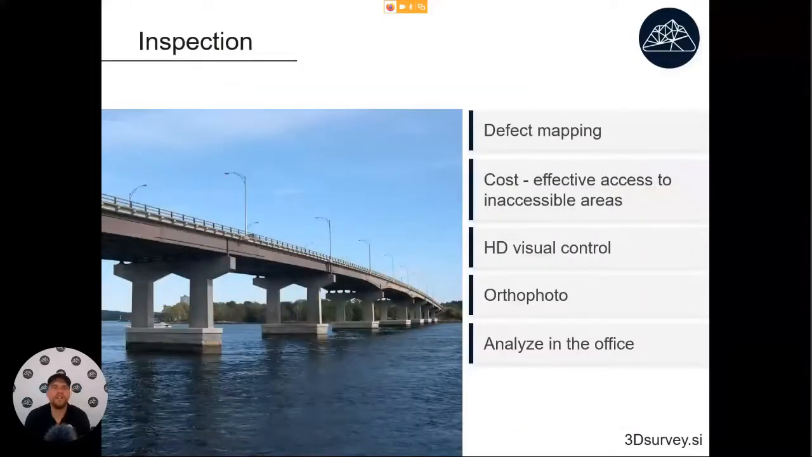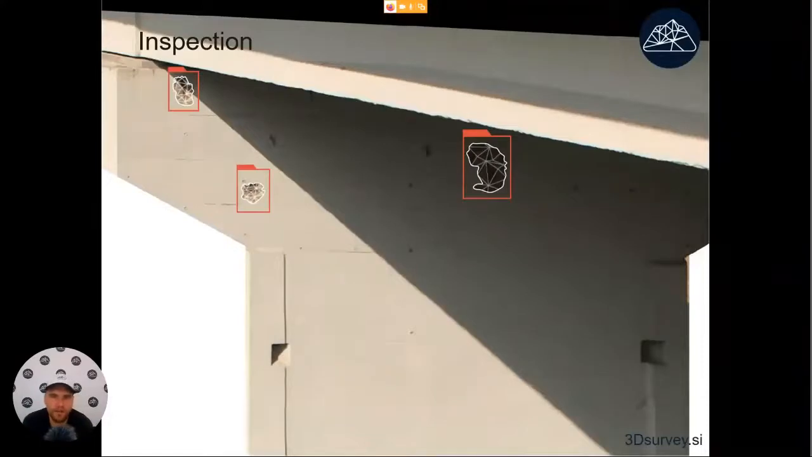Another interesting application is that drones also open up some new fields for land surveyors. It allows us to do inspection of various built objects in order to do some defect mapping. Because this is a very cost-effective method, again, it will give us HD, high definition visual control. We will be able to make side orthophotos of the objects that we are inspecting and then nicely analyze stuff in the office. So here we have an example of a highway support column.